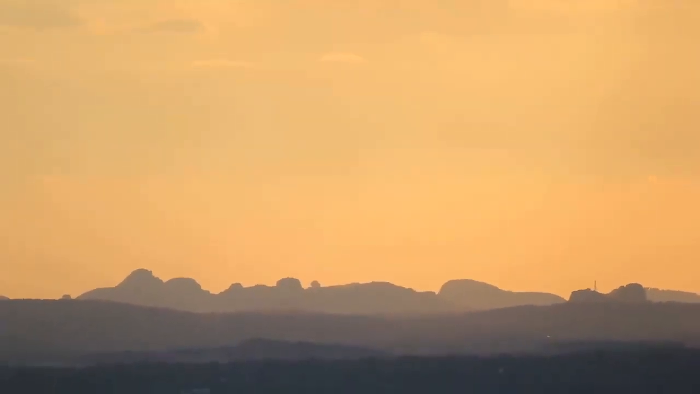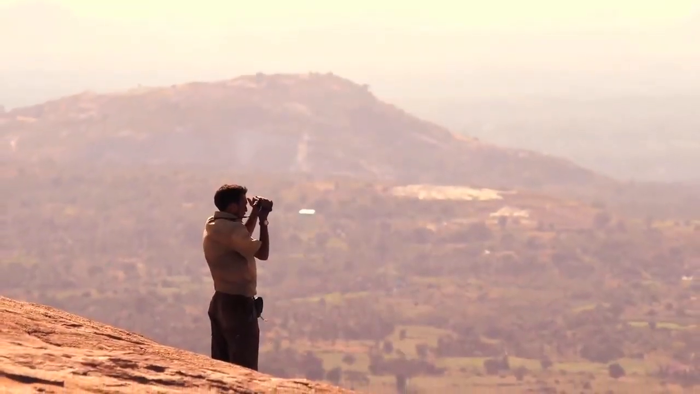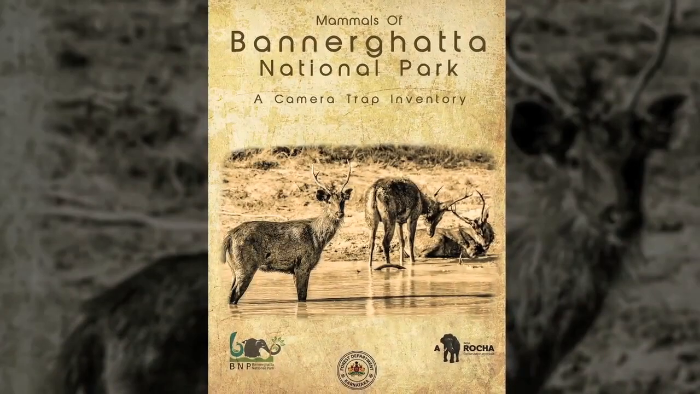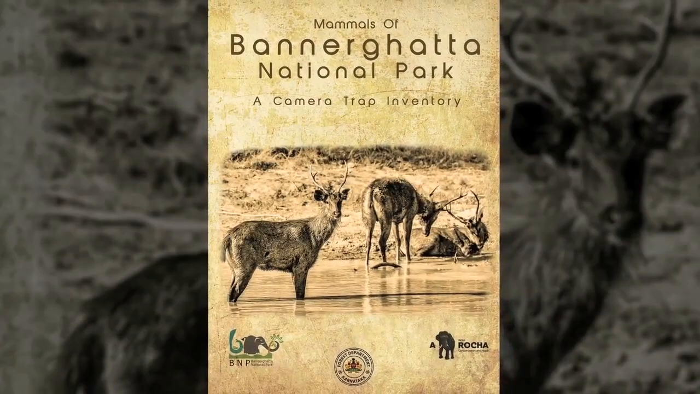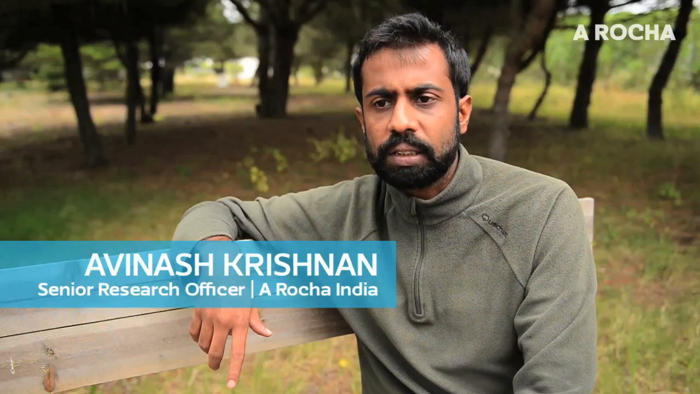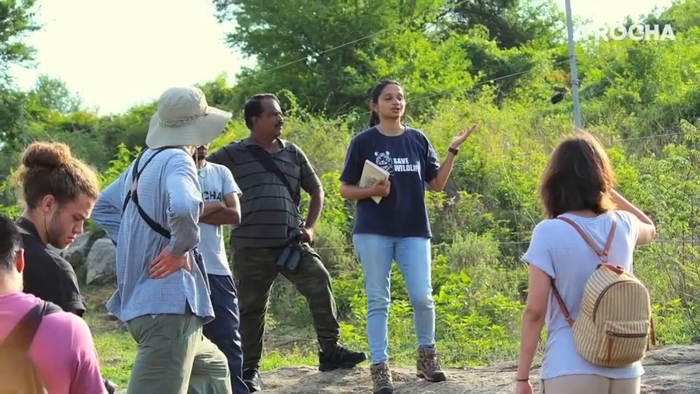Arusha, India, in collaboration with the Karnataka Forest Department in Bannerghatta National Park, has been successful in coming up with this publication titled The Mammals of Bannerghatta National Park, Camera Trap Inventory, which is basically a coffee table book slash a field guide which highlights the mammalian community in this protected area, largely to be used as a tool to create awareness for conservation action in this landscape.